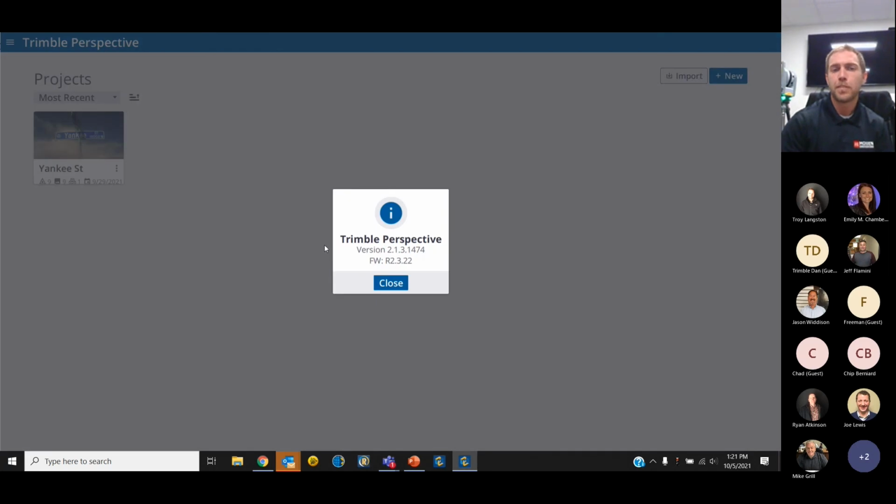The last tab in here is just our About tab. It's going to show the versions of firmware that we're running. So if you ever do need to update it, this is where you could check for it.